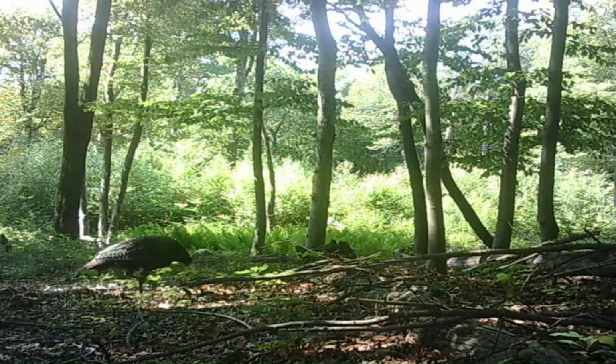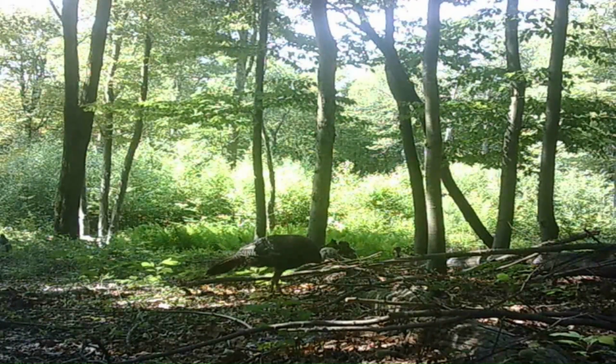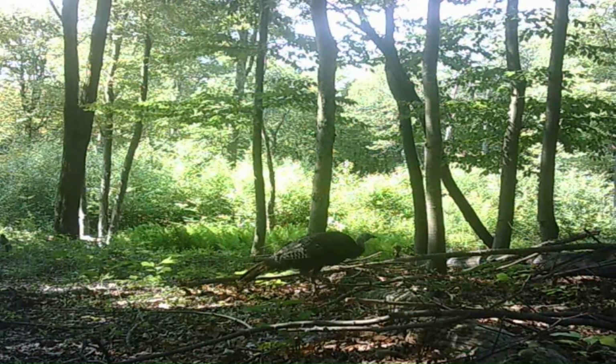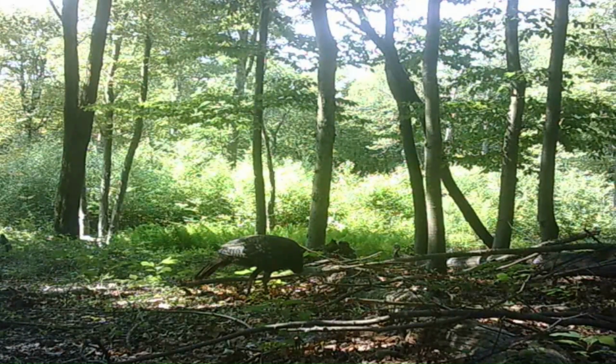And the bobcats at the beginning of this were in September sometime. And I never really did pay attention to the date whenever they came up through this camera.